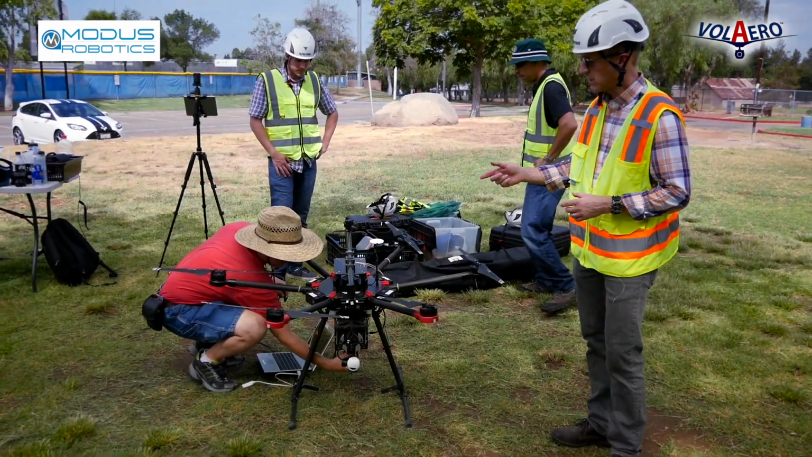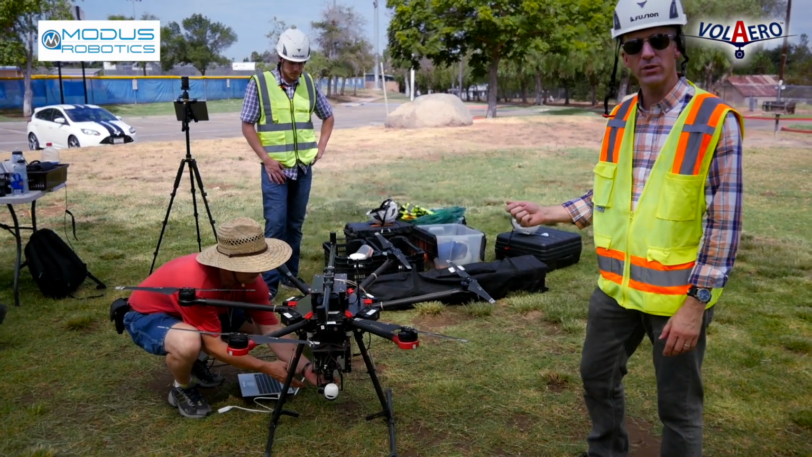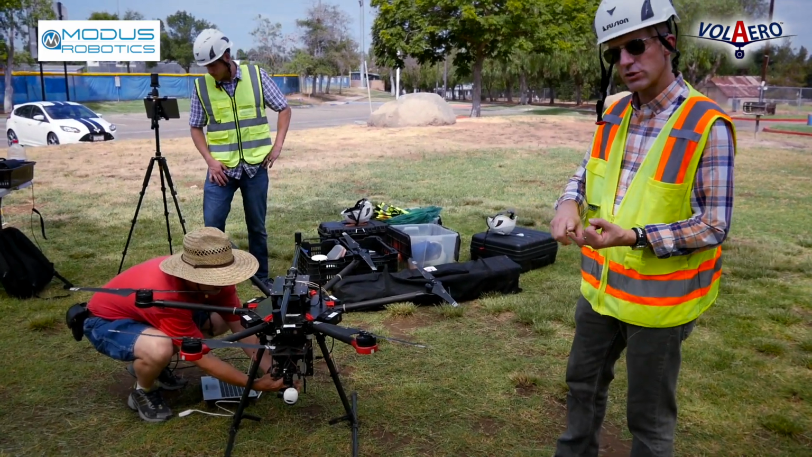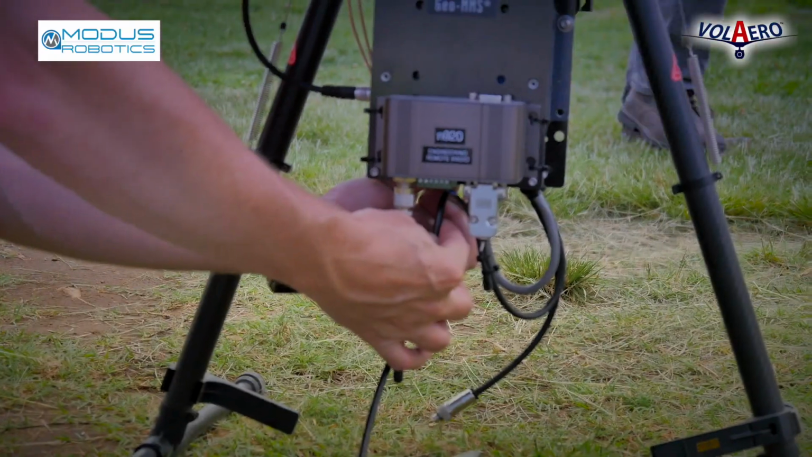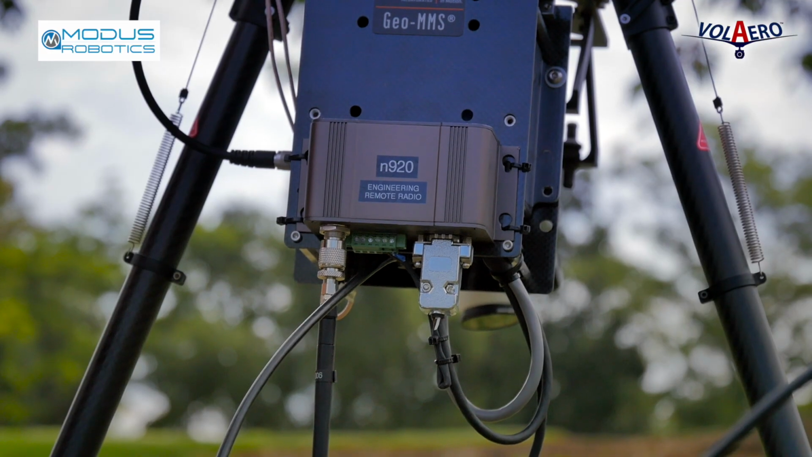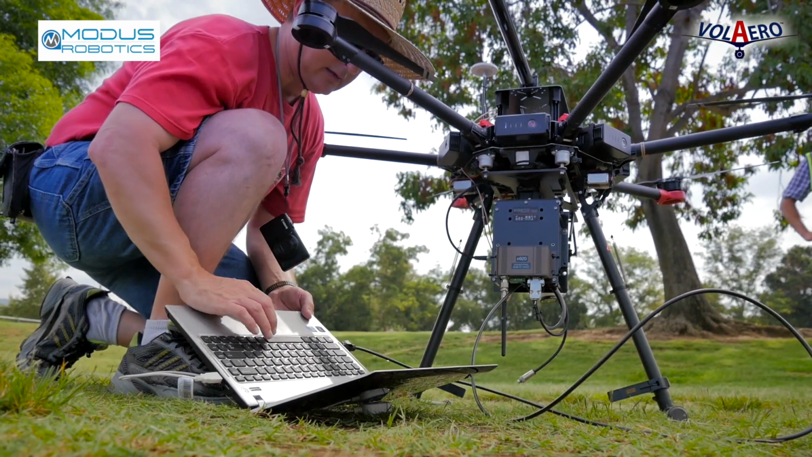Brad is connecting the laptop using the supplied Ethernet cable into the GeoMMS payload, and we're going to use that to retrieve and check the LiDAR data and the GPS IMU data as well. Make sure the file structure is good and that they recorded the files properly. And we also take the data off there, and we're actually going to think about uploading it to get it processed as well.